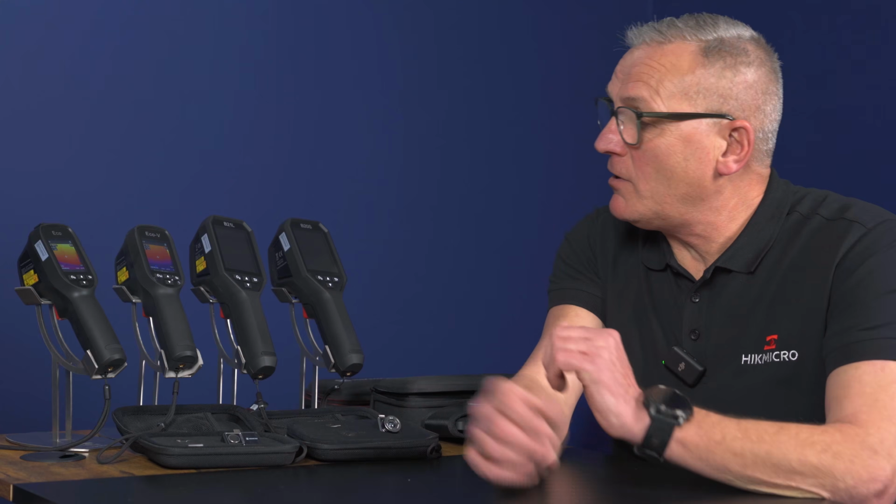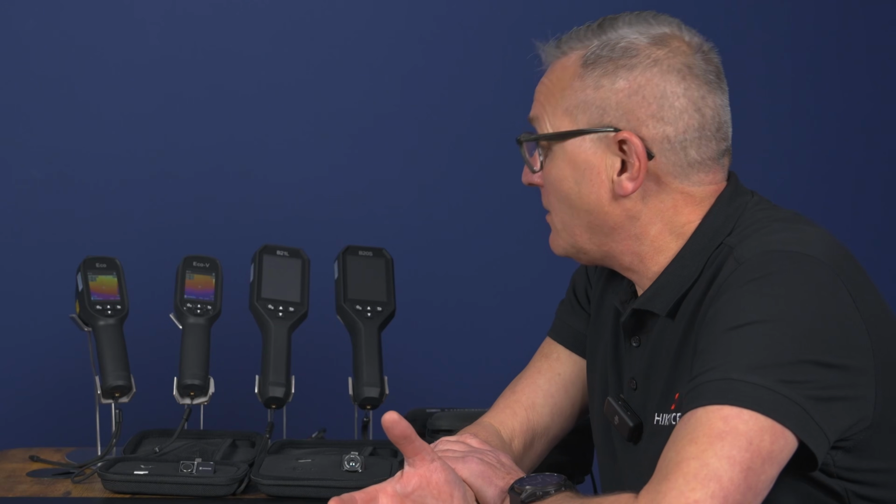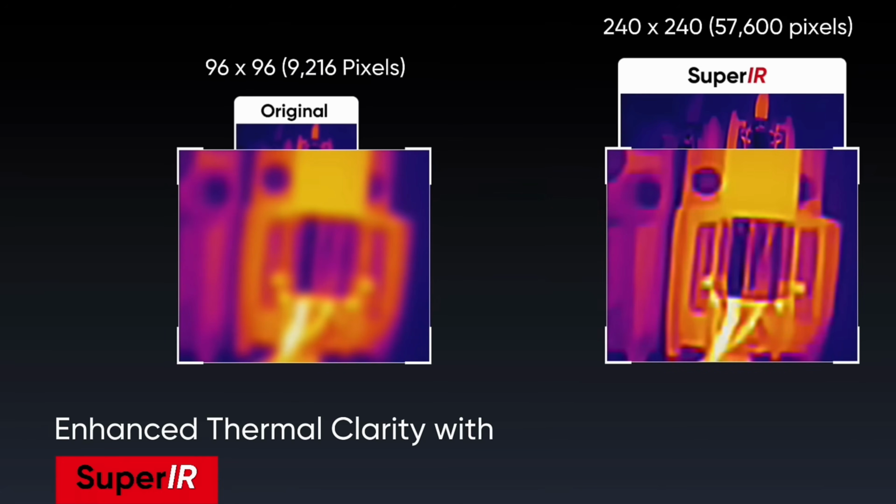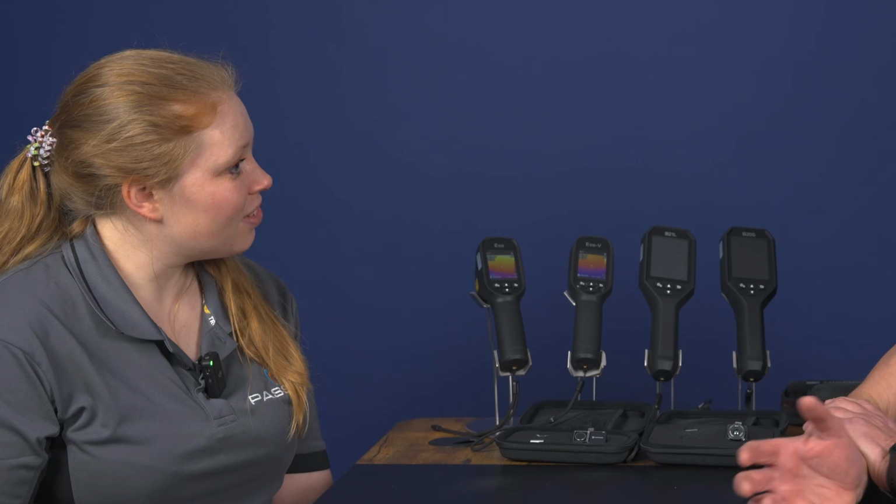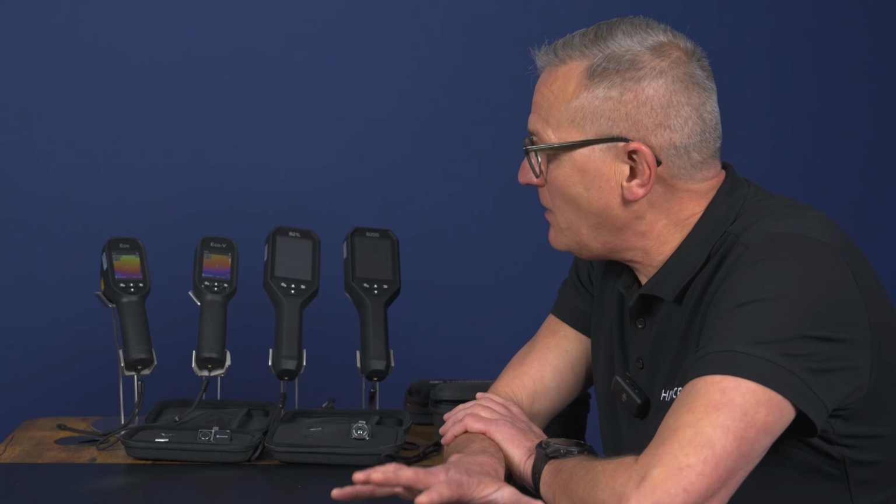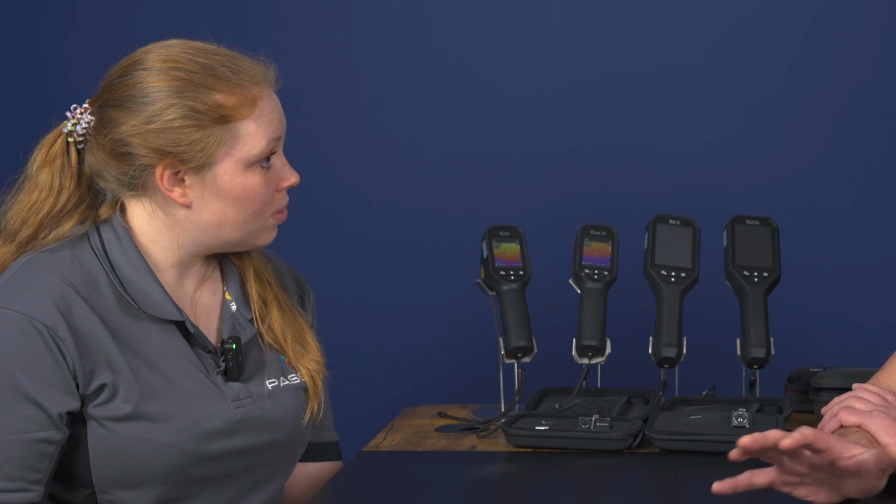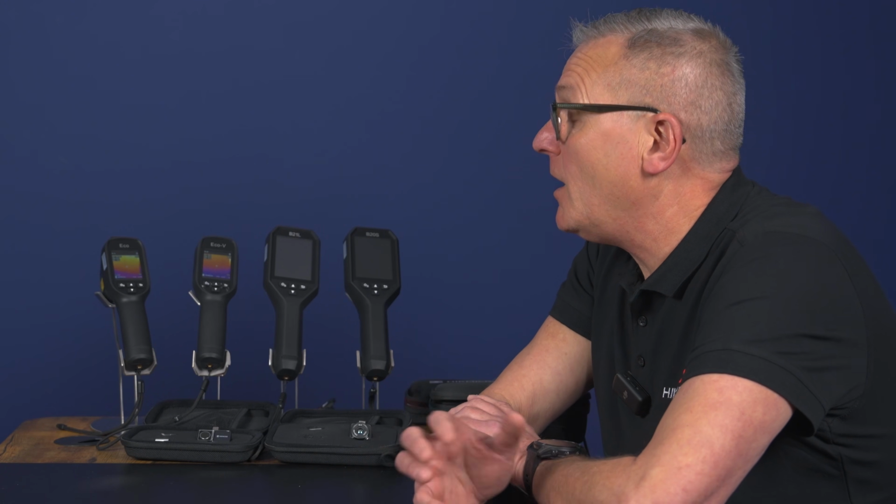So, for example, they have a built-in memory, so 30,000 images on these. Of course, they come with Super IR as well, which the Mini does as well. They also have radiometric, which is a great feature on these cameras. The menu table that you've got with these cameras for quick use is really good as well. Bearing in mind, one touch and you're into the menu. You can scroll up and down and choose what settings you want.